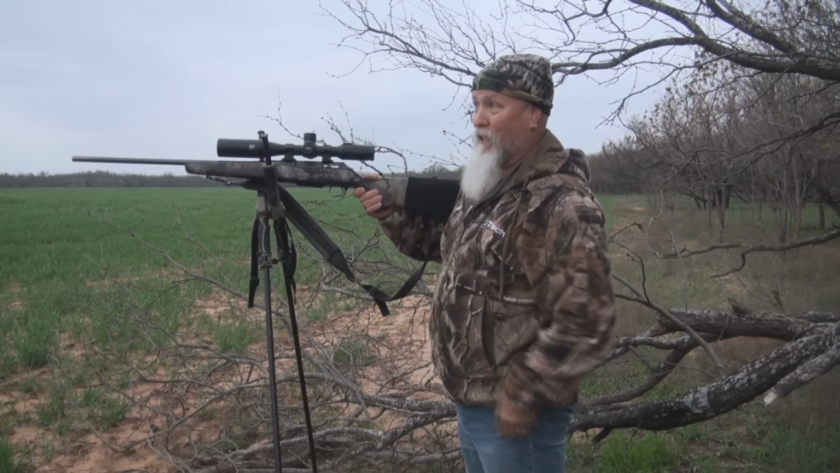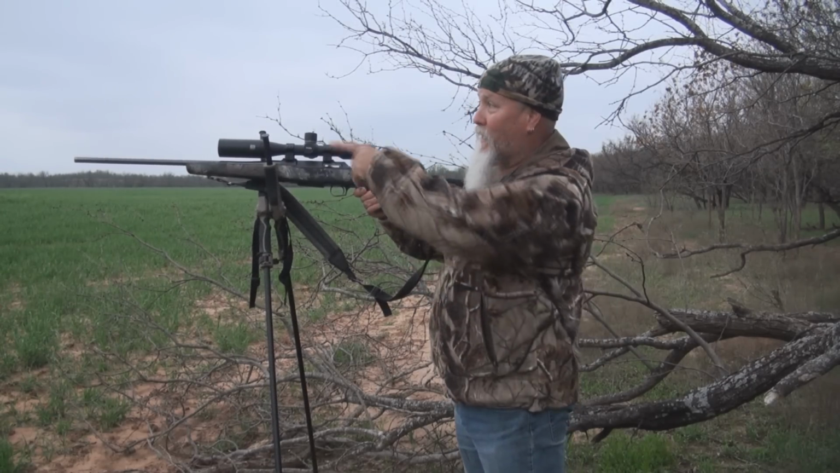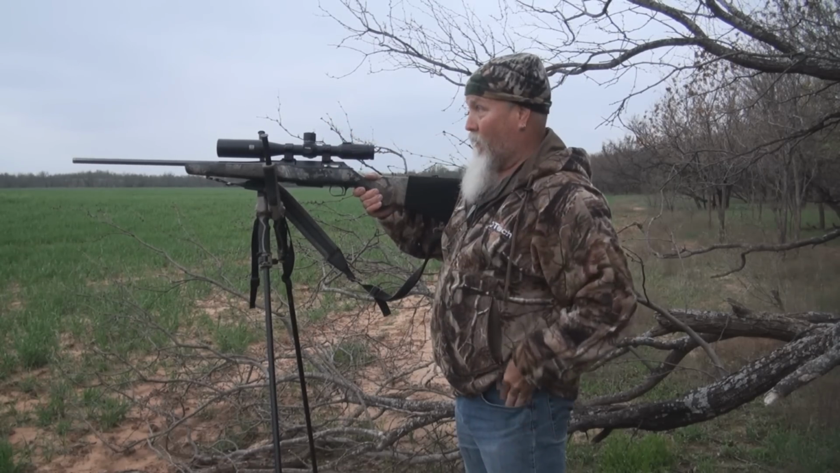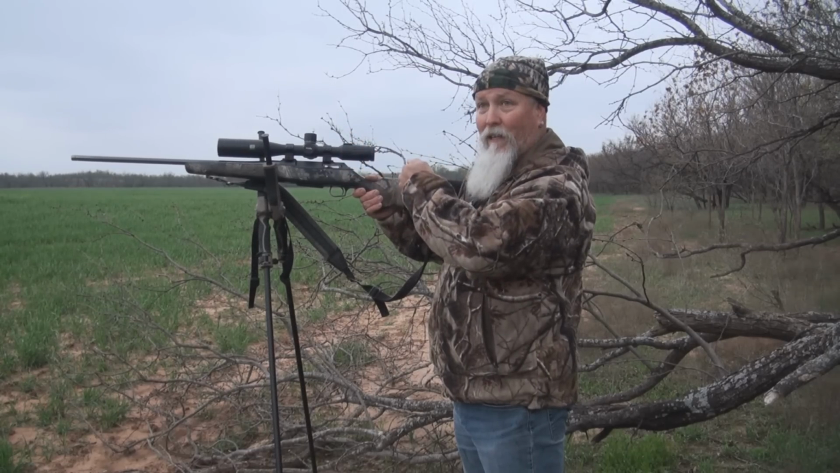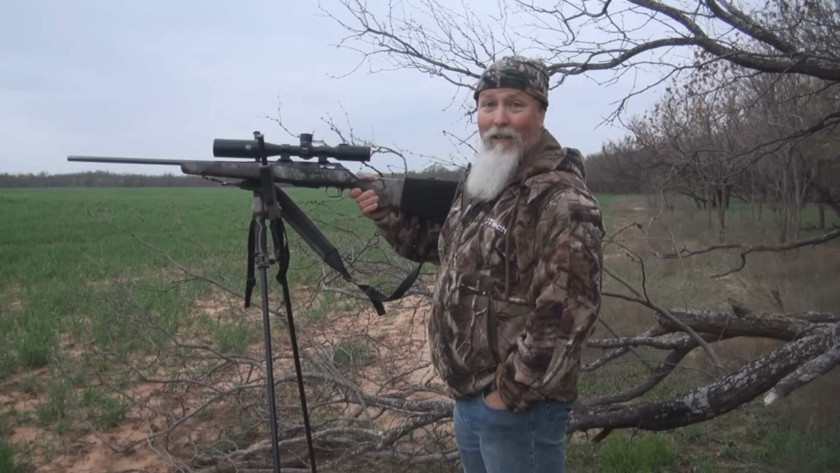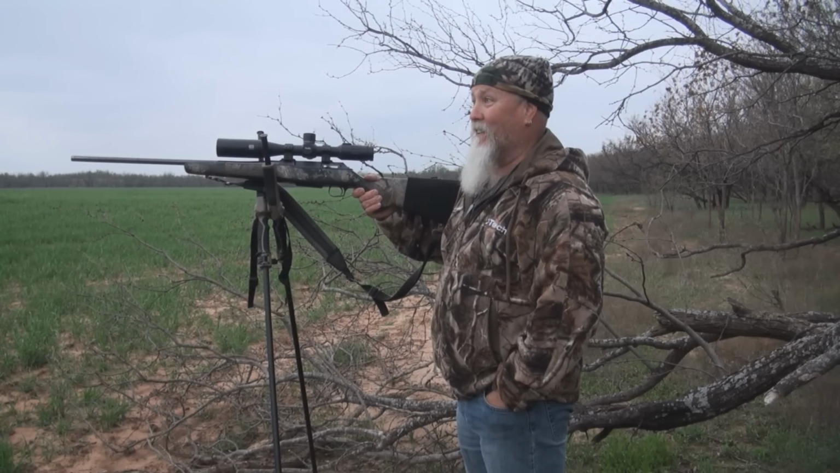And he stopped and scent marked a couple of times. He marked way up there with his metacarpal glands, and then he stopped and either marked with his preorbital gland or his tusk gland on that fence row. And with the call set where it is, instead of trying to get downwind of us, he tried to get downwind of the call, and he was just about to get there when I shot him. He was about 10 yards from being downwind, so let's go look at him.